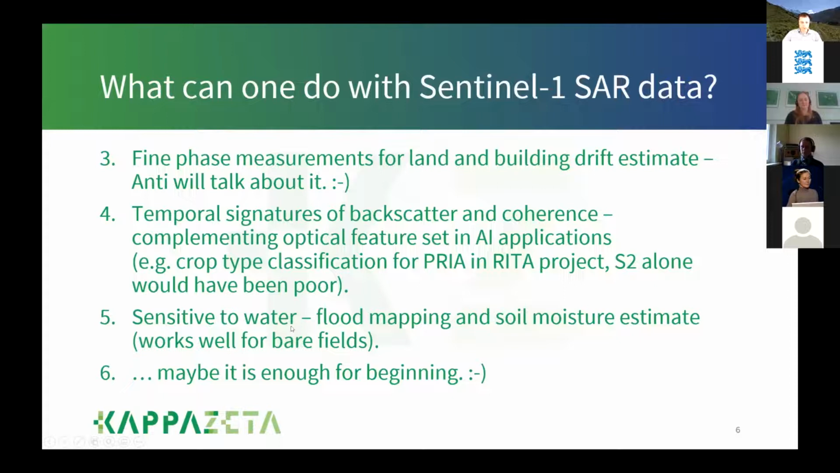Then it is sensitive to water. Radar is basically seeing the world as antennas. Everything which is conducting is visible for it. And in nature, it is mainly water and metals. Metals you don't have so much in nature, then water is left. And you can do flood mapping with synthetic aperture radar. And you can estimate the soil moisture, which, it is fair to say, works well for bare fields. It is more tricky when you have vegetation and you try to estimate how the soil moisture is under the vegetation. It's not so accurate anymore, but bare soils, way to go.